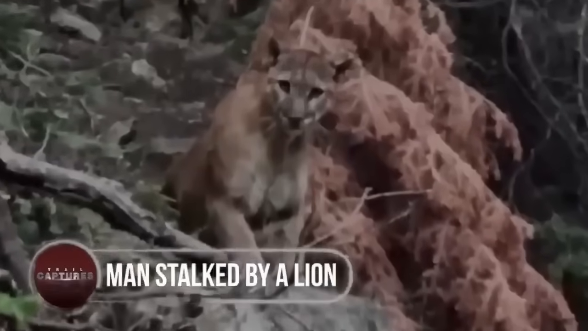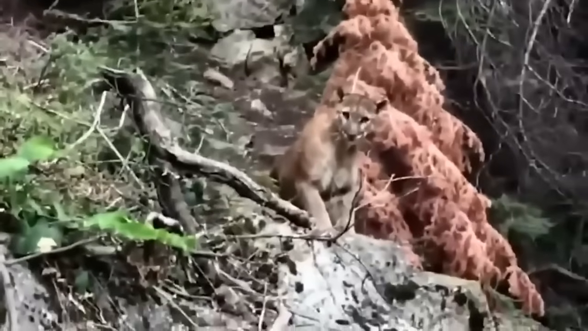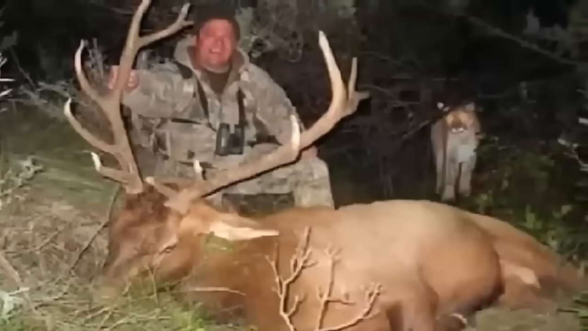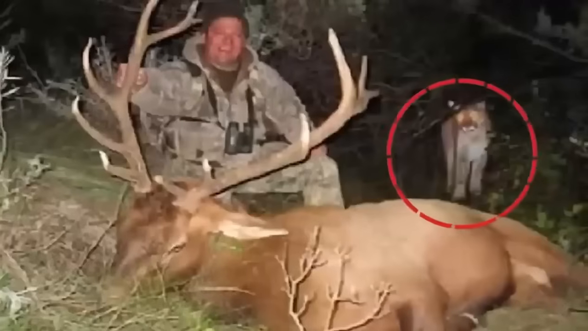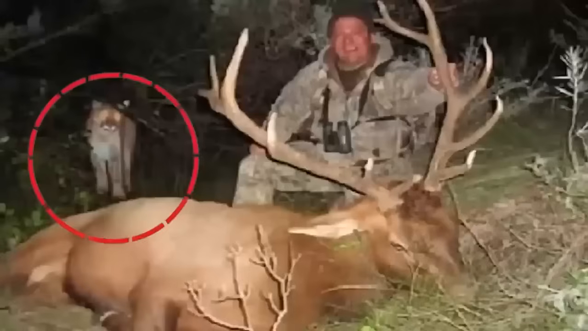Man stalked by lion. Encountering something like this in the woods is definitely a disturbing thing you'll never want to experience. The guy in the image looked excited as he could be seen enjoying his hunt of the day, a giant deer. And behind him is a ferocious predator that was captured stalking the hunter.